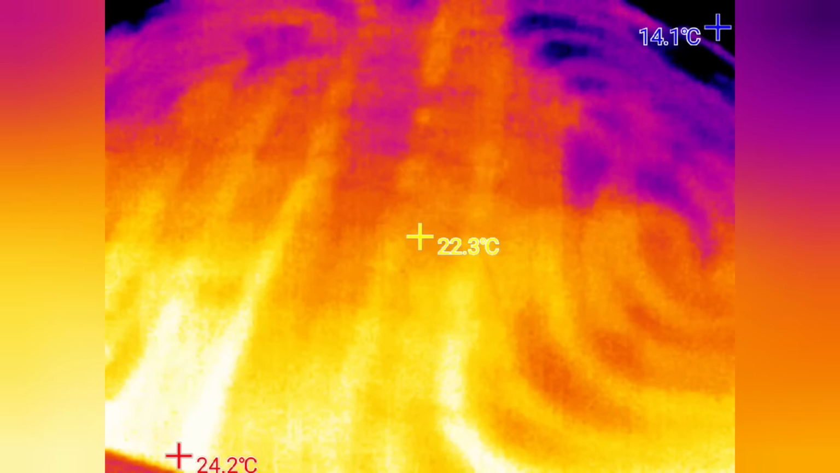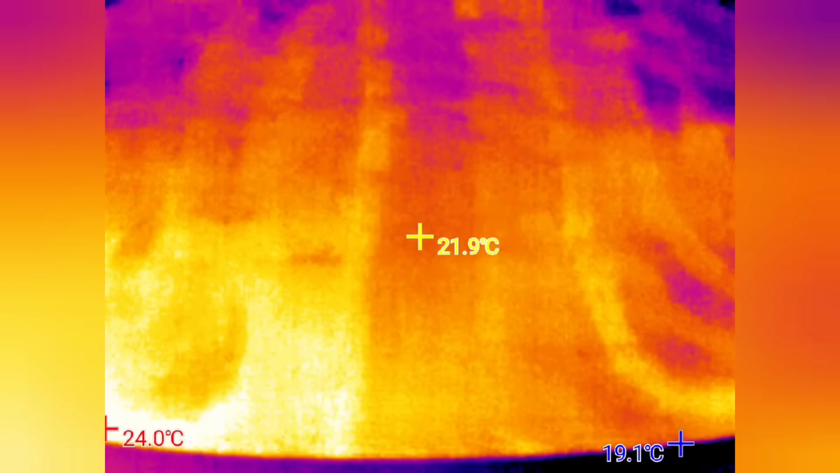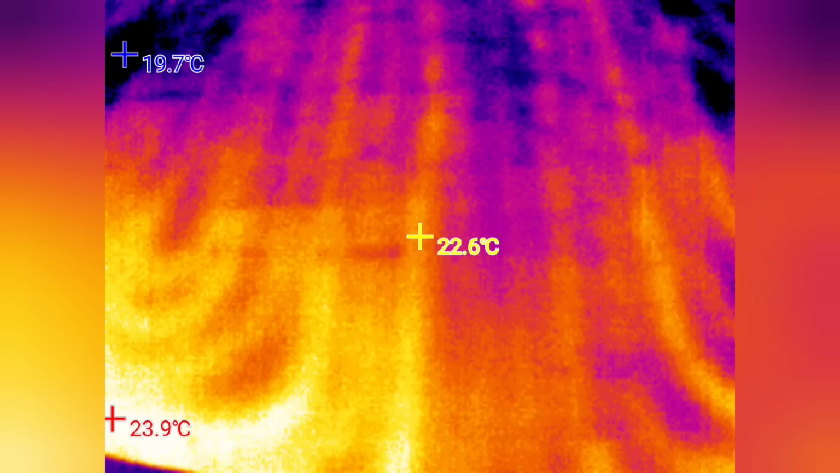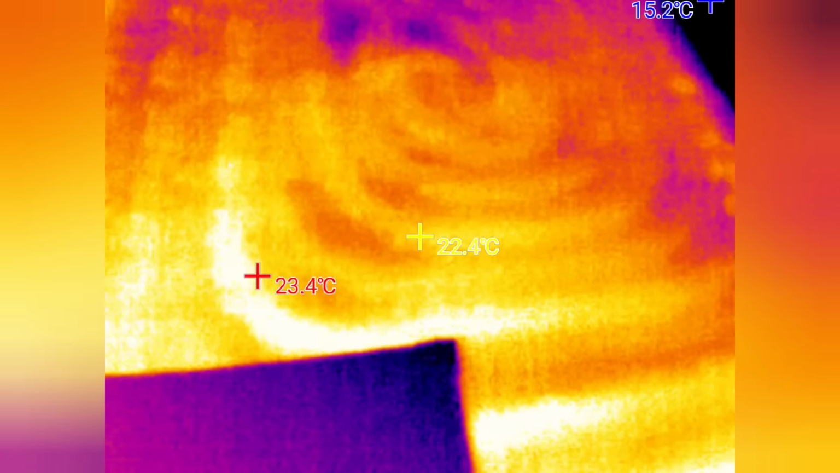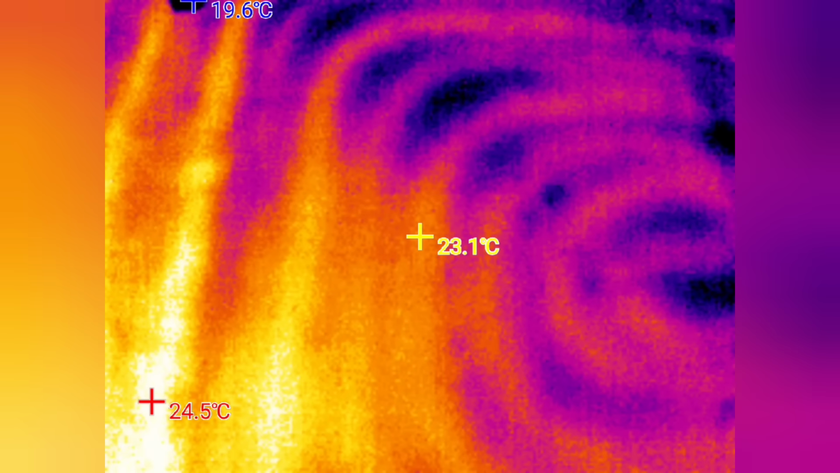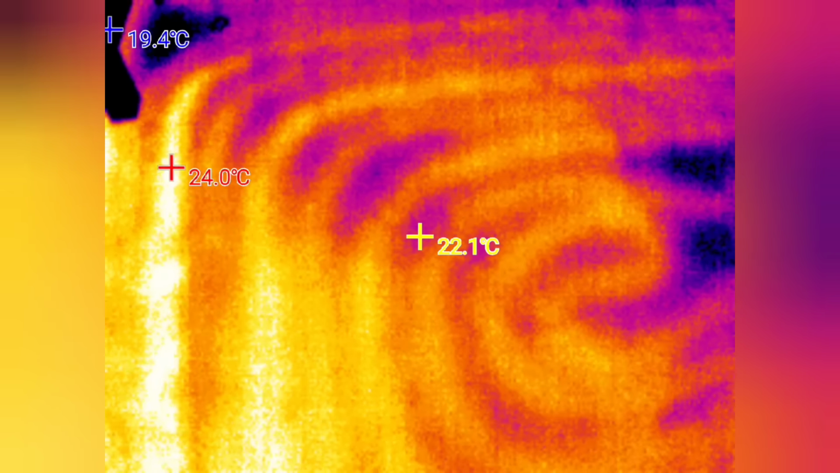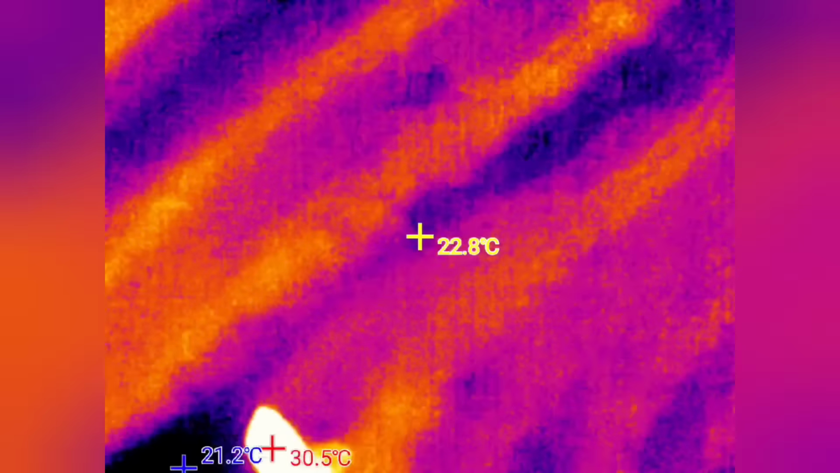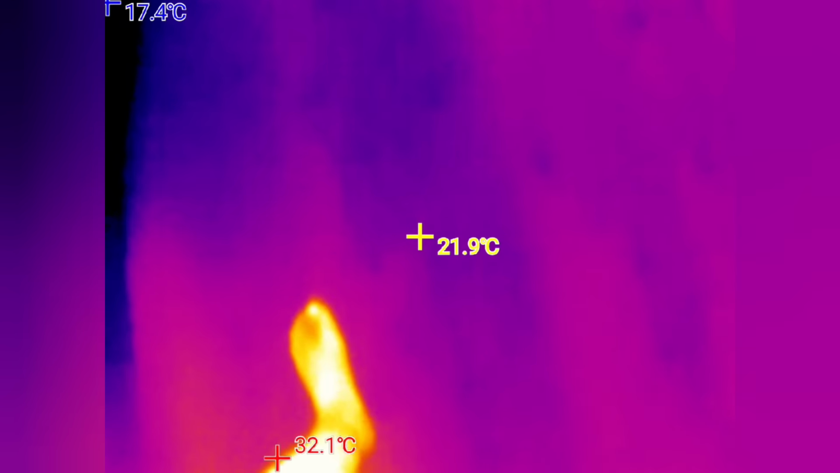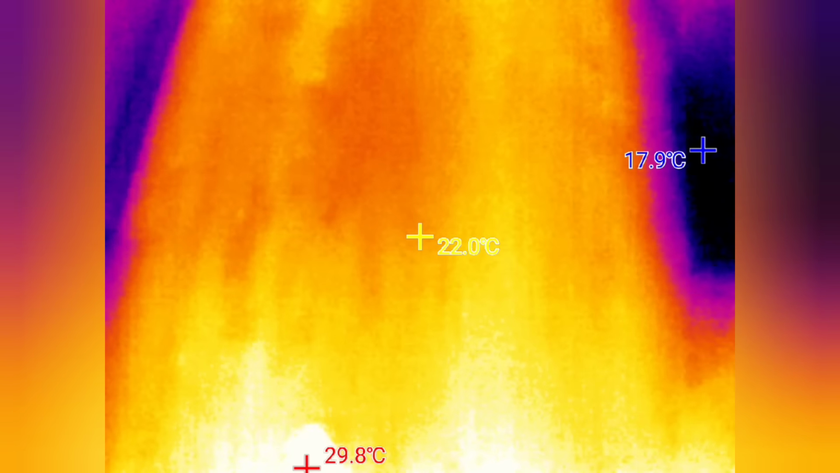I also thought it would be interesting to show you what underfloor heating looks like. You can see clearly the pipes through which hot water flows and heats the floor. Take a look, these are my 2 feet. Now we're walking and walking along.